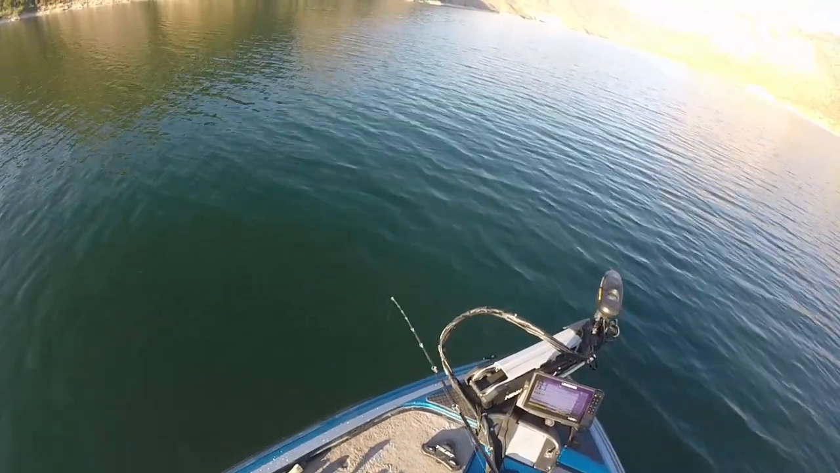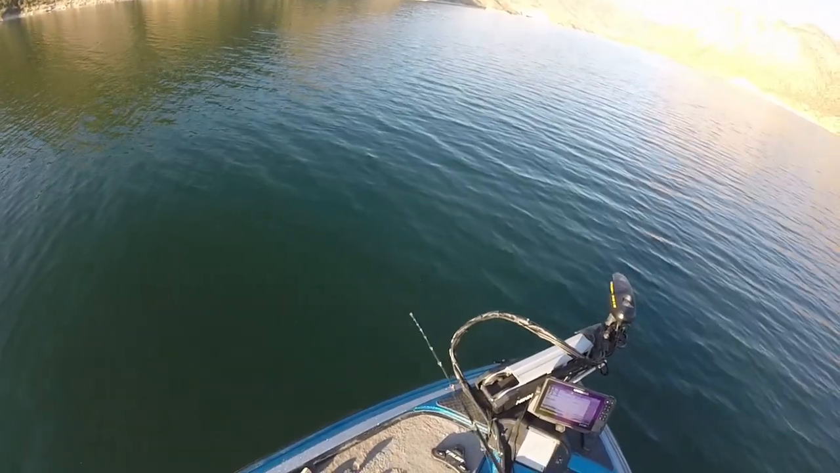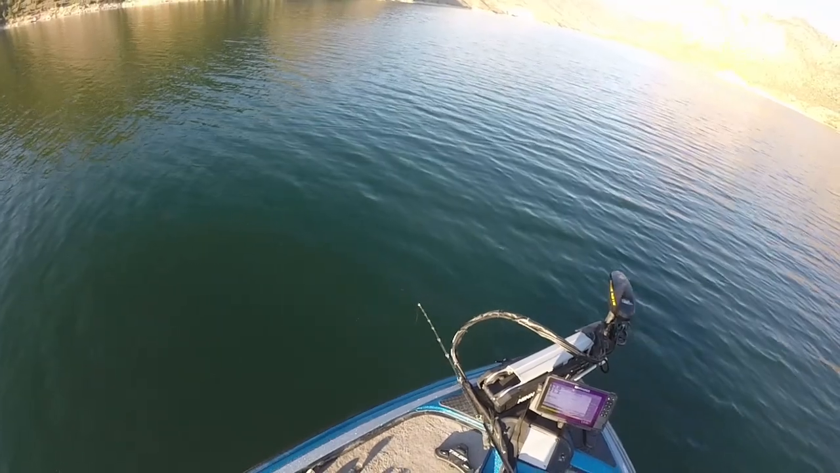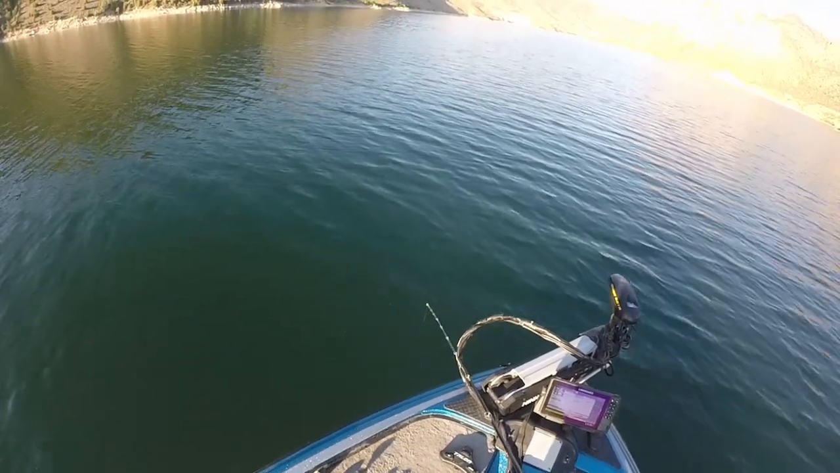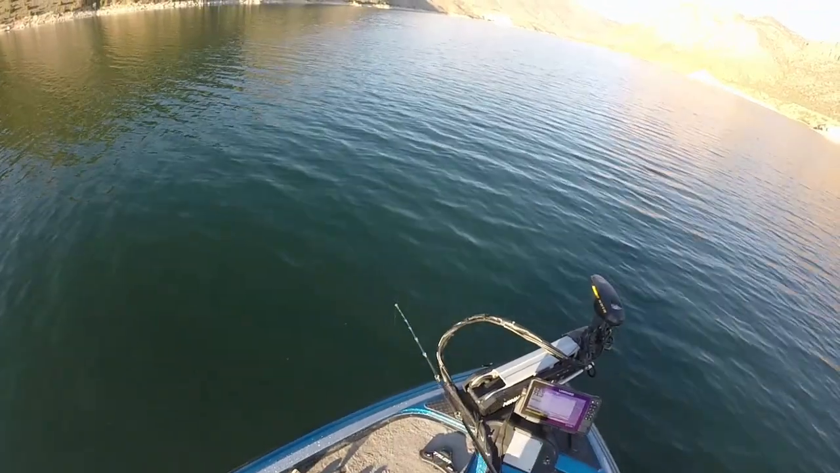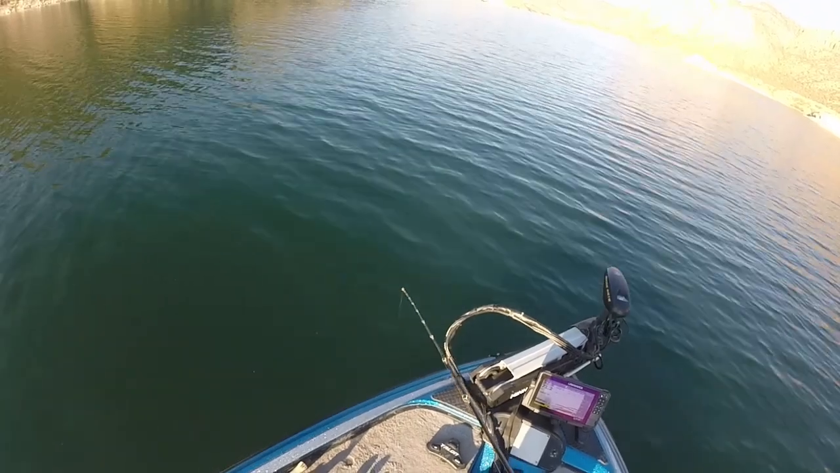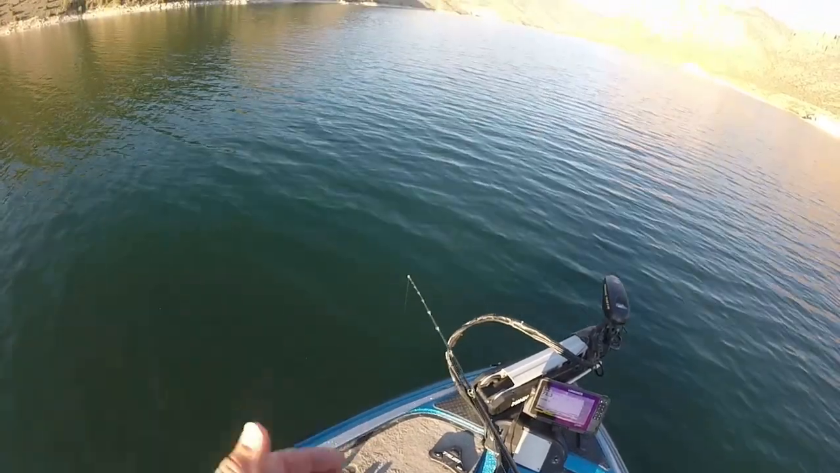So I'm fishing at 53 feet, and I was kind of excited that I had a couple of bites right there. Sometimes what happens is that they like to bite on the slack line. So as I lift my rod up and then let it drop back down, that's sometimes when they hit, and when they do that, you cannot feel them.